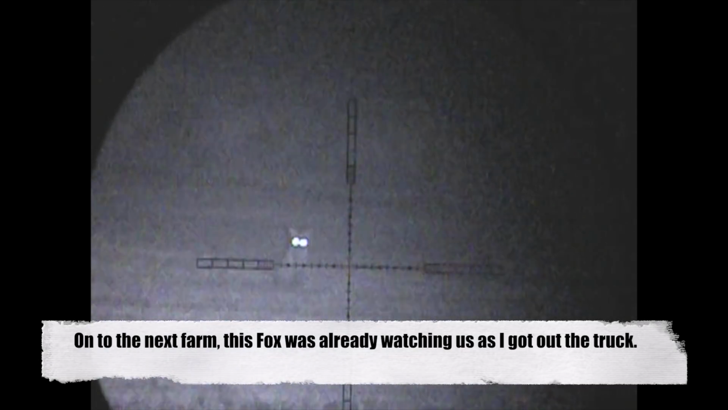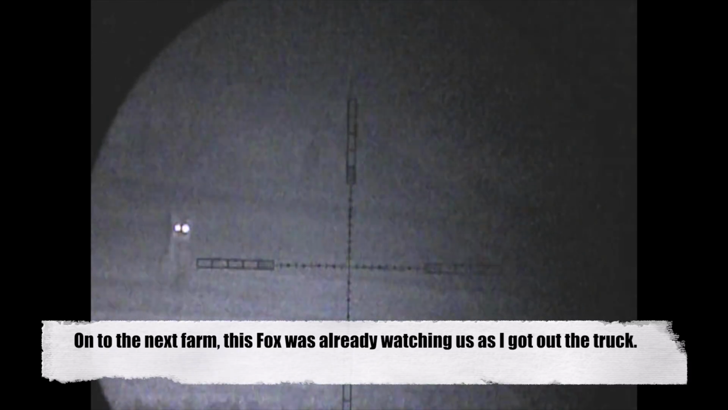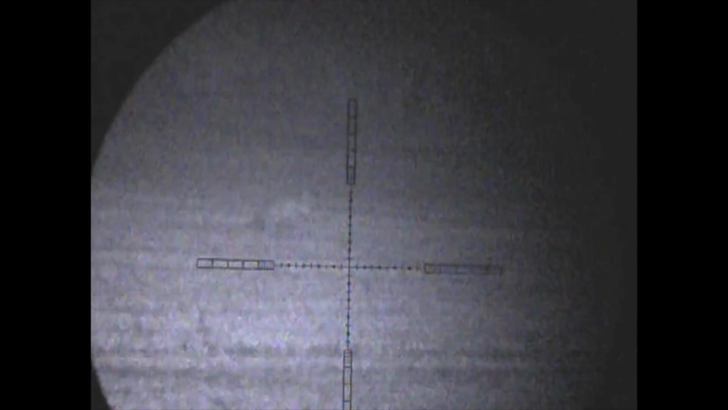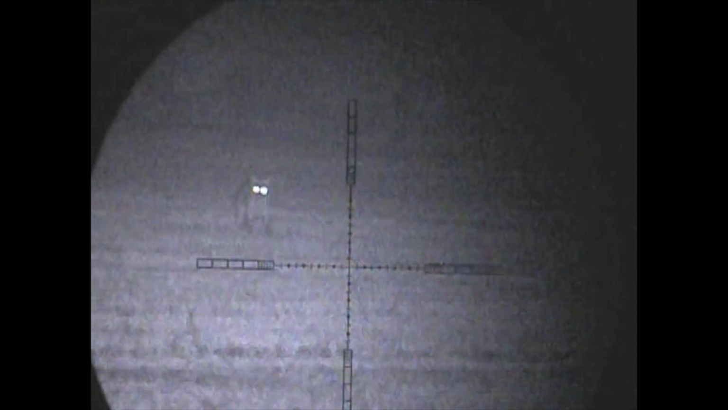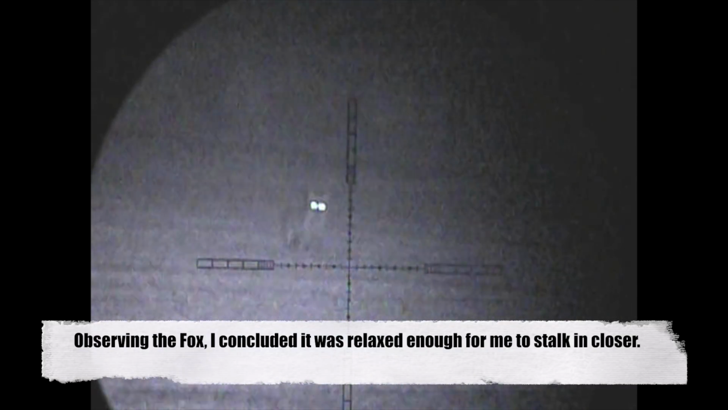A couple of nights later, we're out on a different shoot. Here you can see a fox casually going about its business in a field. As we pulled in, it was already there along with a few hares. I stayed and observed him for a few minutes because, as you can see from his body language, he wasn't really fazed by our presence. So I decided that with a quick distance check it was probably a little too far to take from there, so I decided I'd get in a little closer.